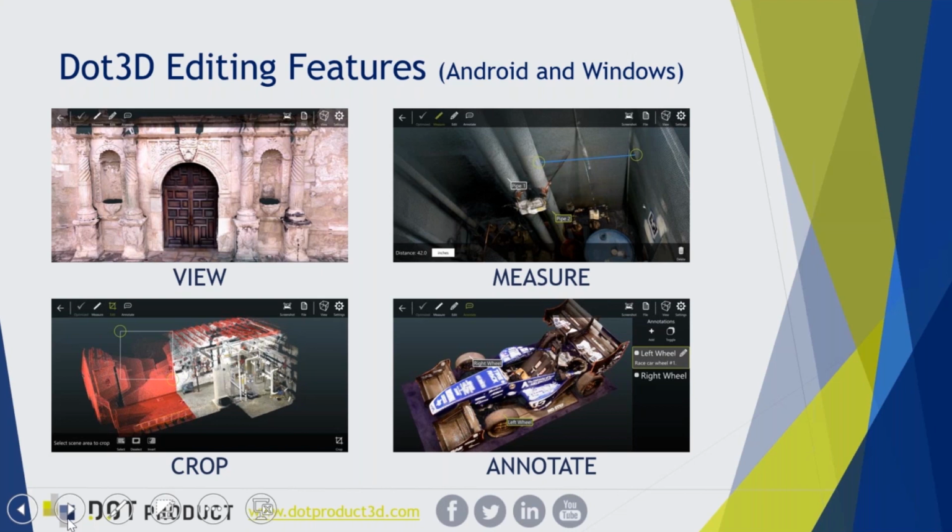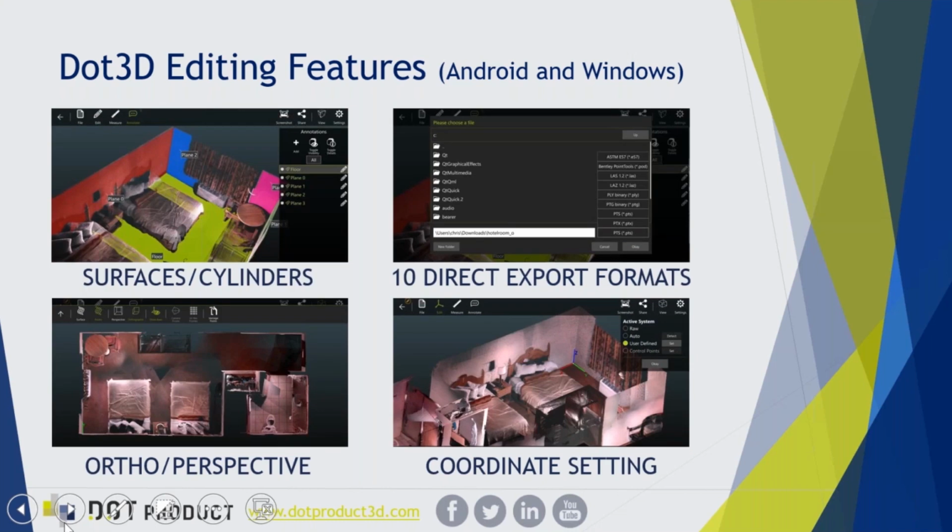You also have annotation functionality to add notes to any particular point within your scan. Or you can actually flag surfaces and cylinders within your scan as well, which can be useful for pulling perpendicular measurements, for getting area measurements, or for getting diameter measurements for starters.